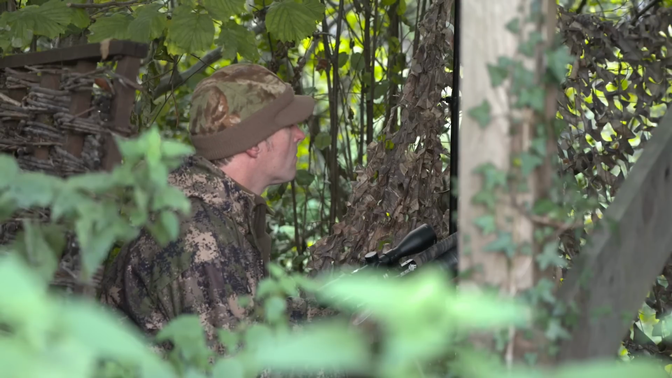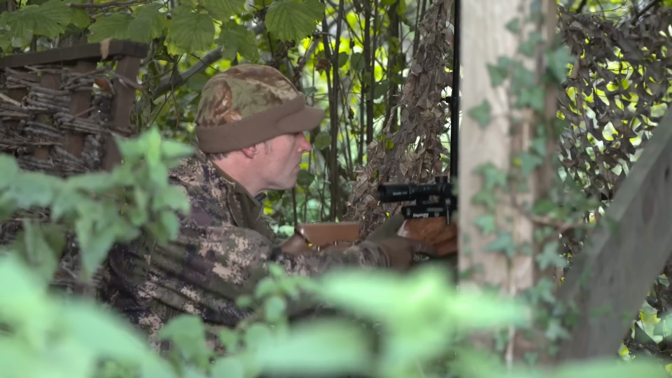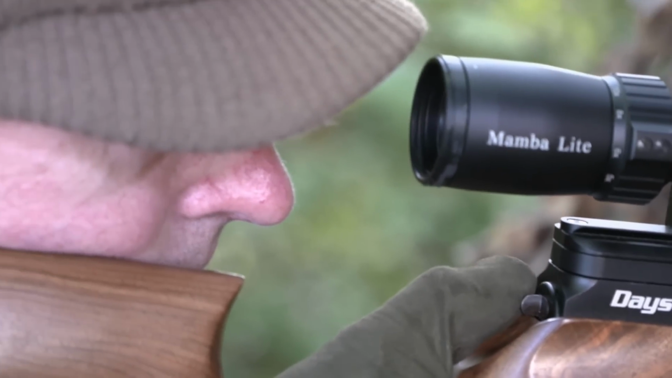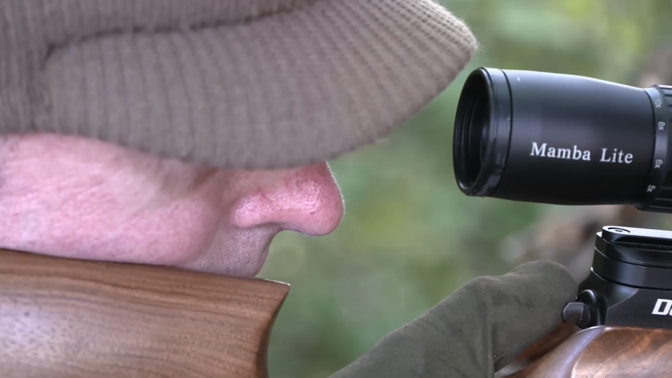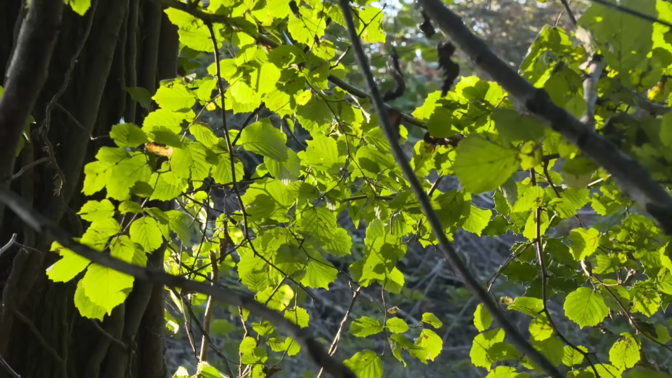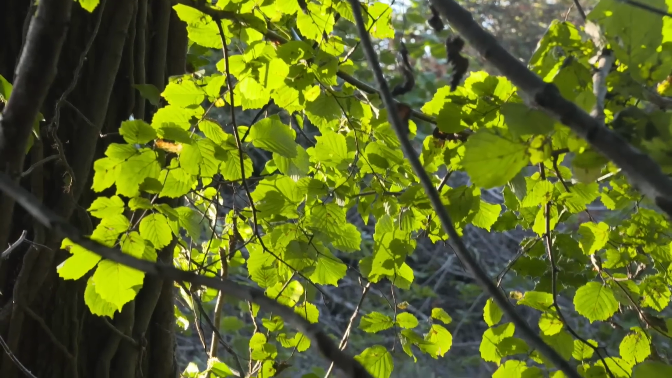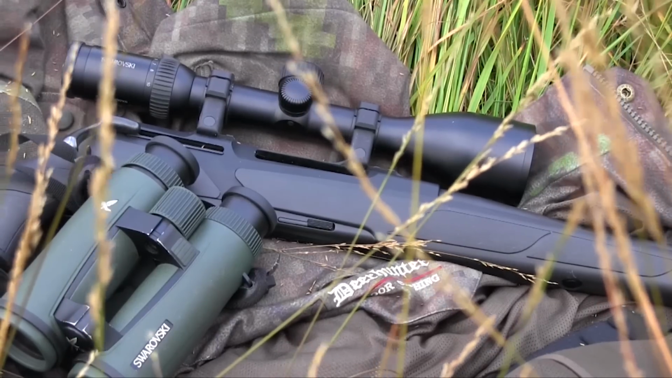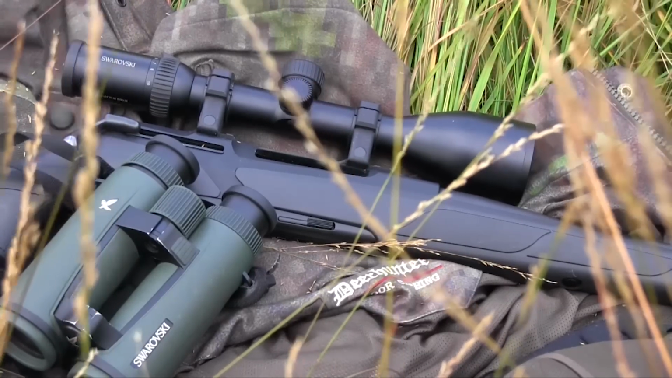As the nation goes to the polls in a general election that could be vital for the future of field sports, every vote and every seat counts. Shooters are urged not just to vote for their favourite party, but to check out their local candidates' views and vote for the biggest supporter of shooting. Don't forget to follow Basque's dedicated election website and the Election Hub on the Countryside Alliance website for the latest updates. And if you haven't voted yet, get out there and cast your vote for shooting.